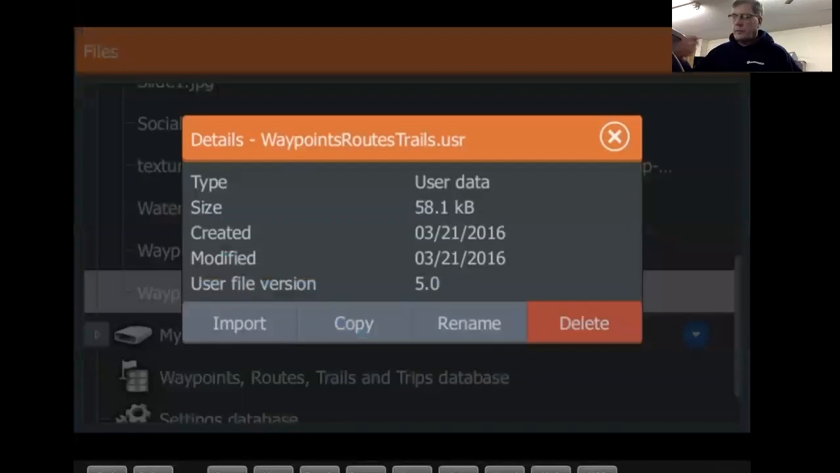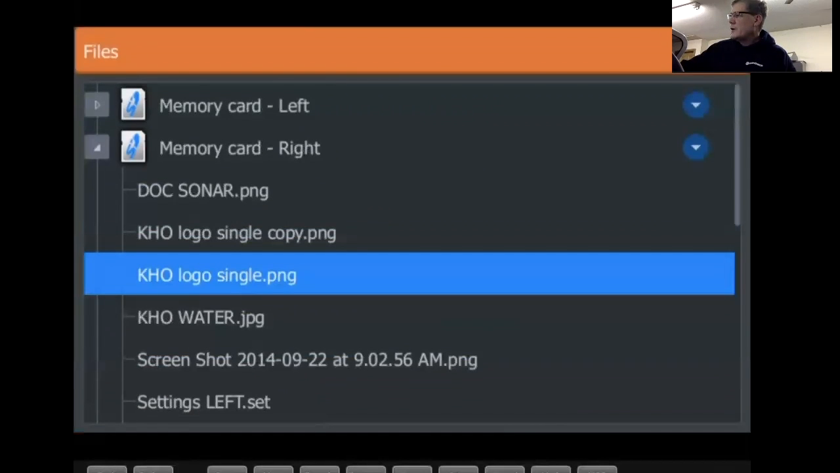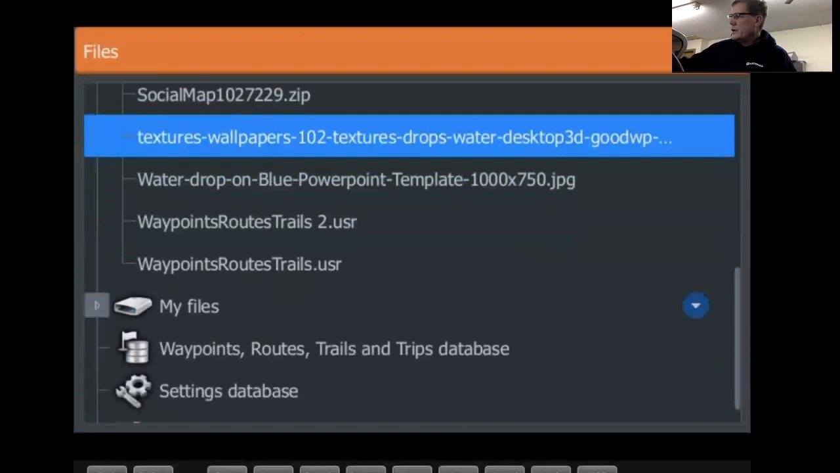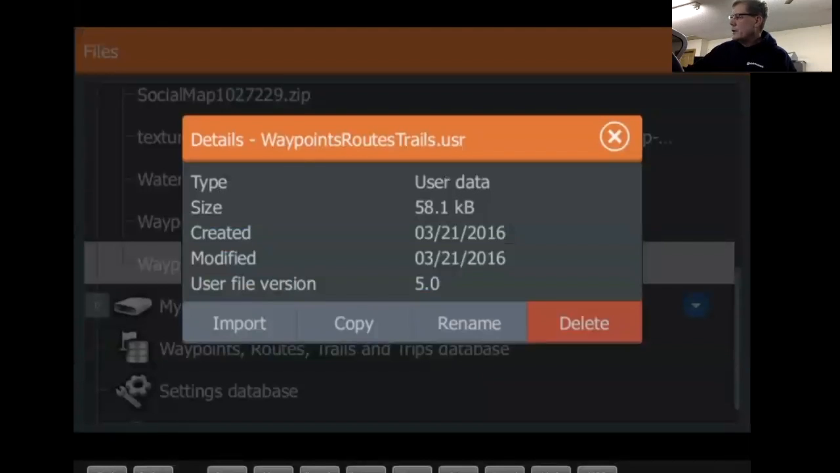Say somebody hands you an SD card with waypoints on it. If you click on memory card, and you have all these waypoints on there, you can click on those and import them right there. You click on a file, click on import, and it would import all those waypoints that somebody gave you.